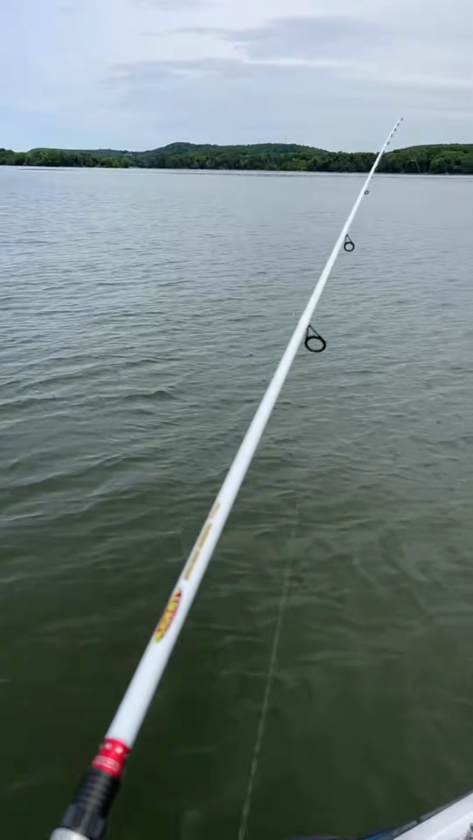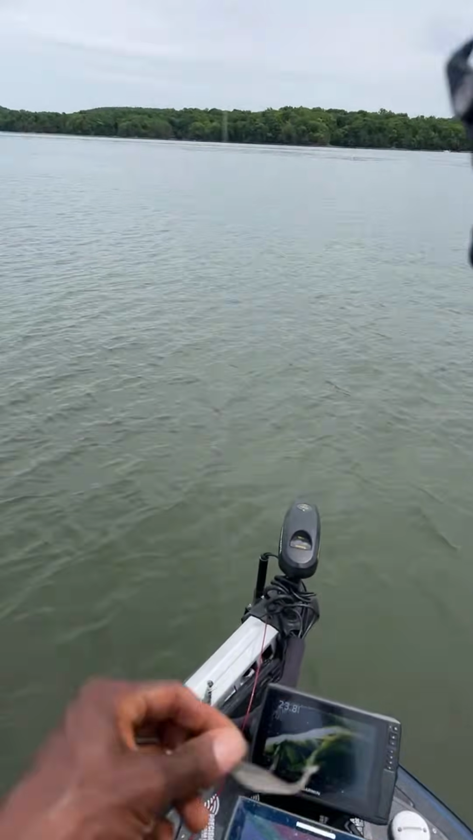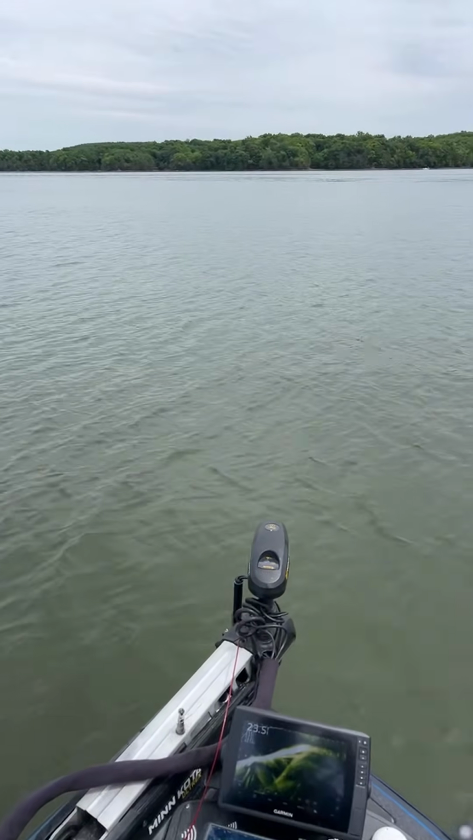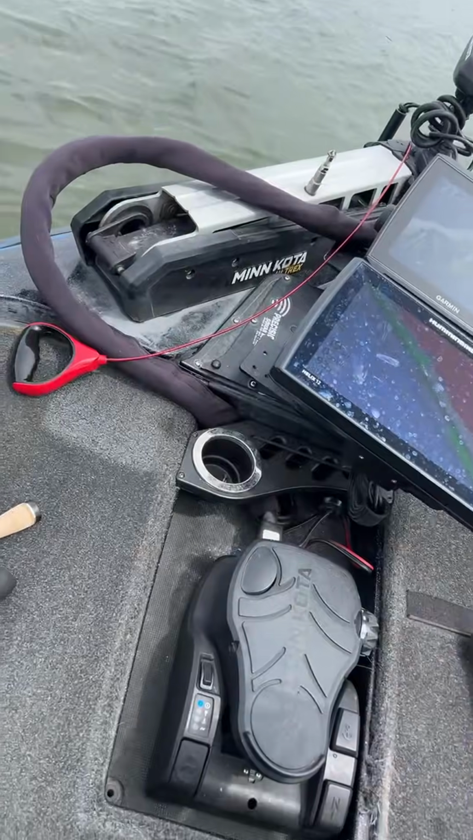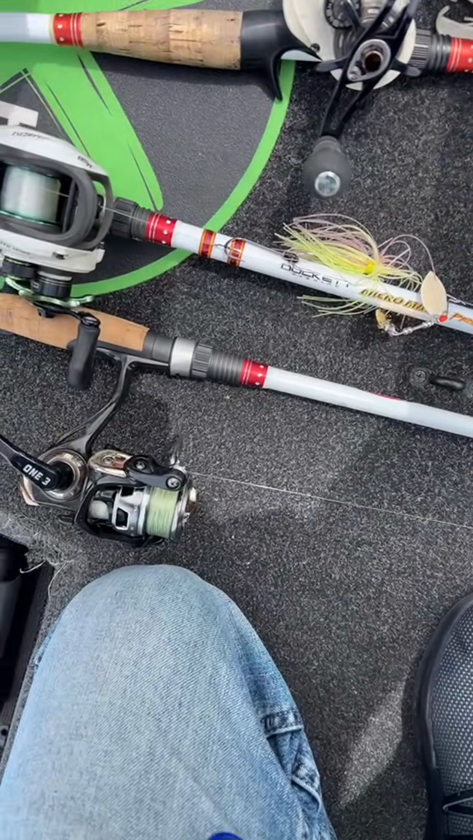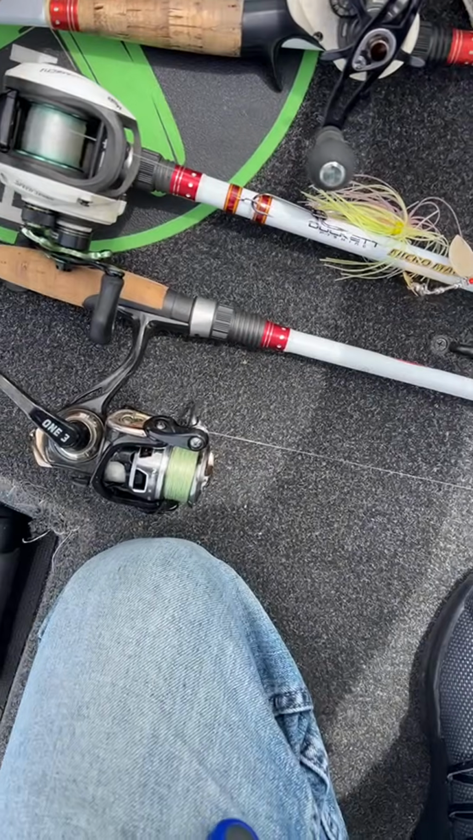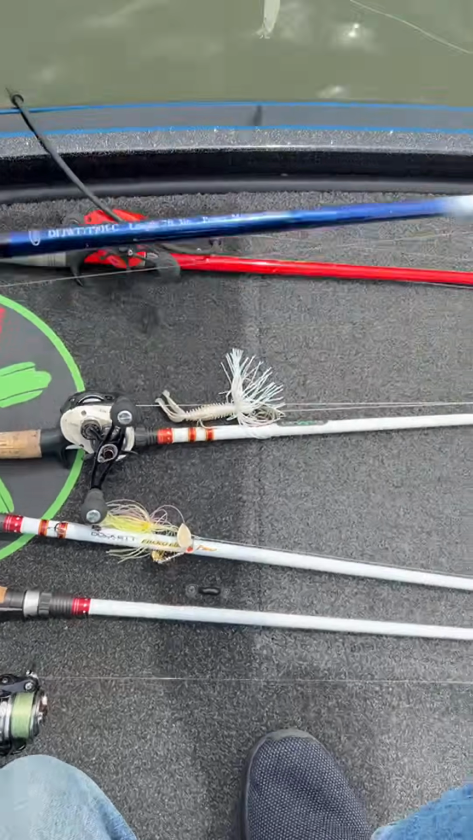All right, let me quit playing around with that. So I know I can catch some on that. So this is pattern number 2. I wonder if they'll hit top water. What do you guys think? You think they'll hit a top water bait? What you think, Frisco? Well, Frisco, you don't like fishing offshore, though, right?